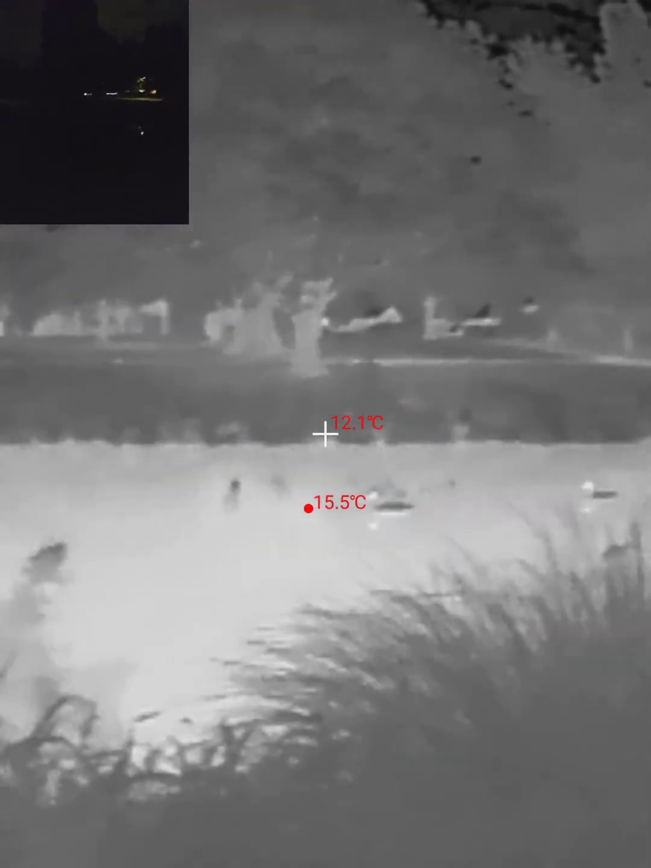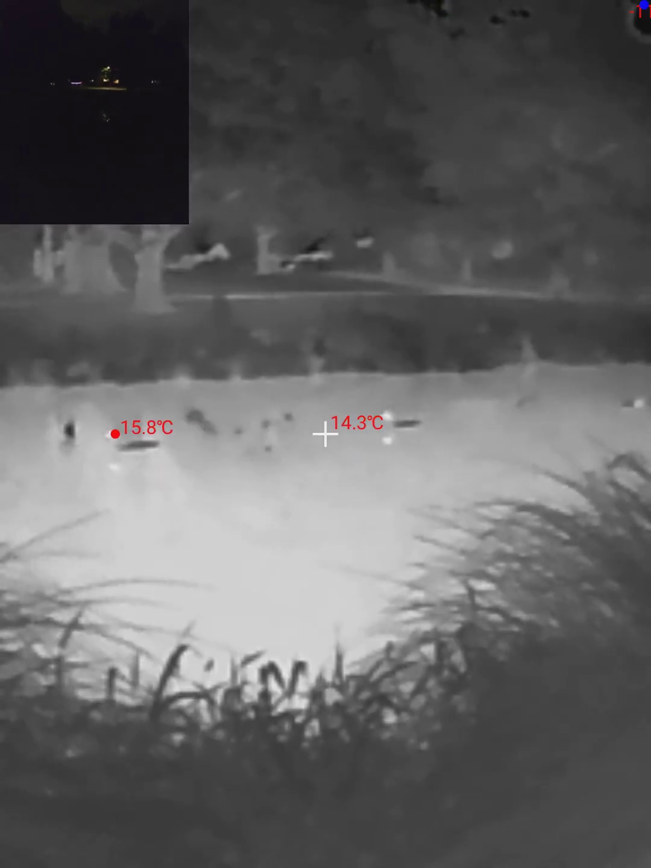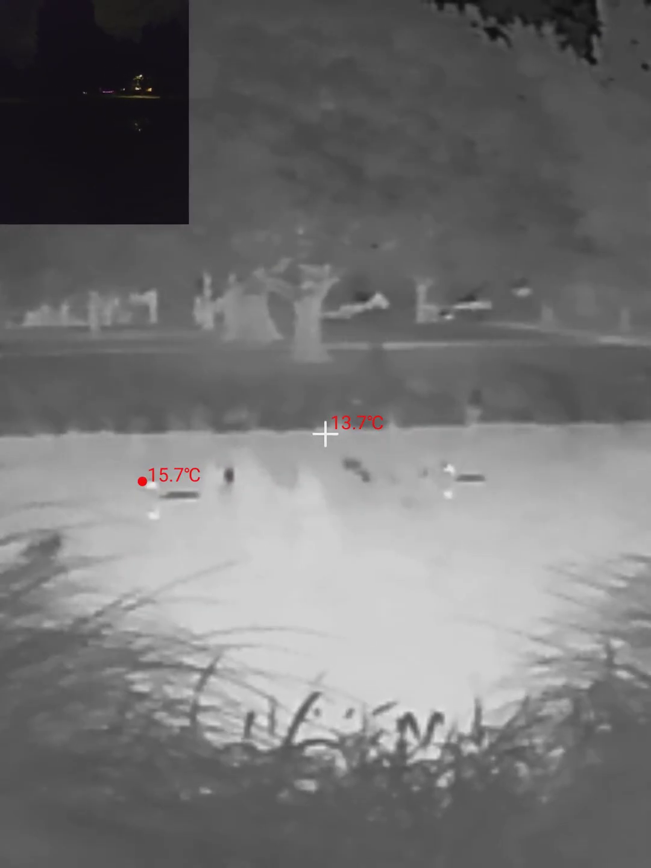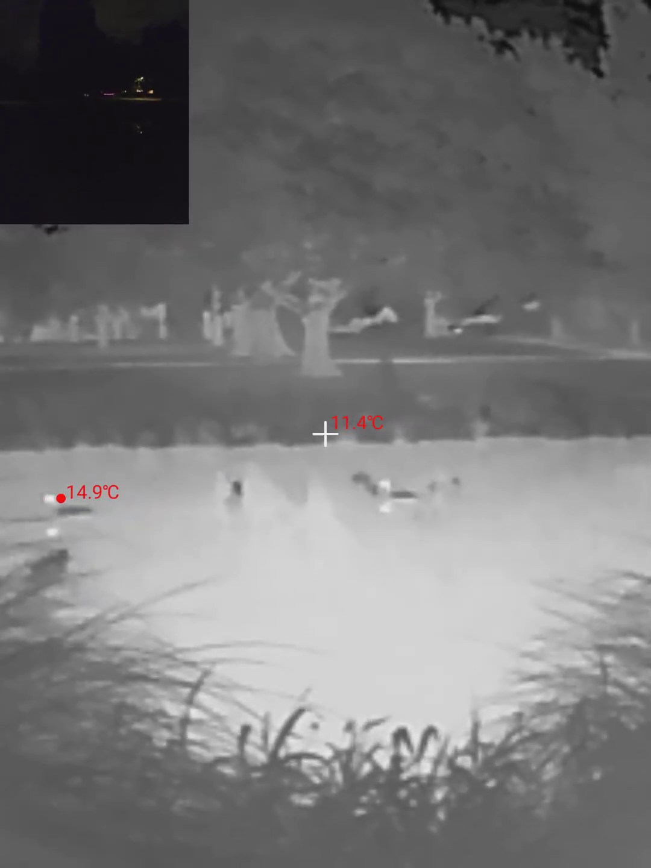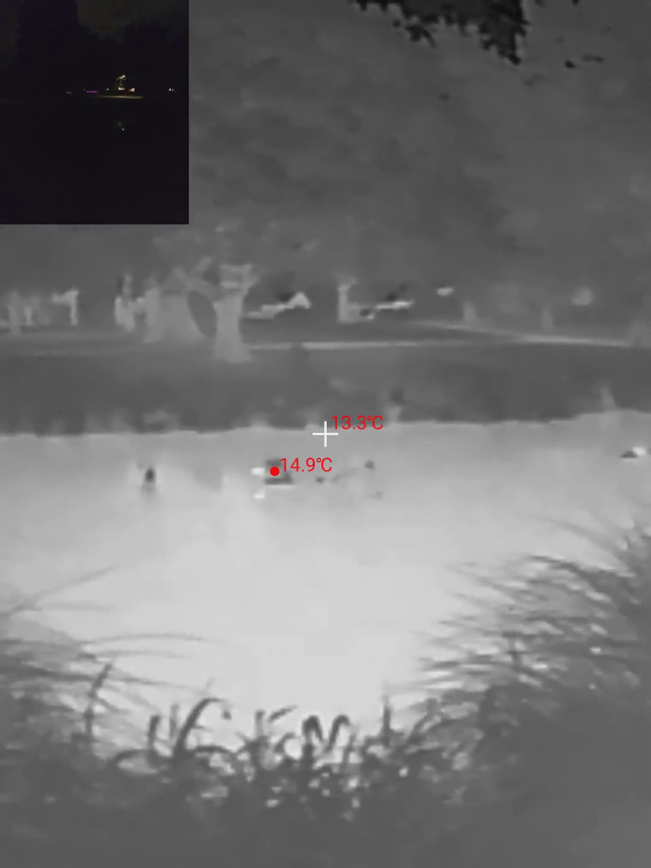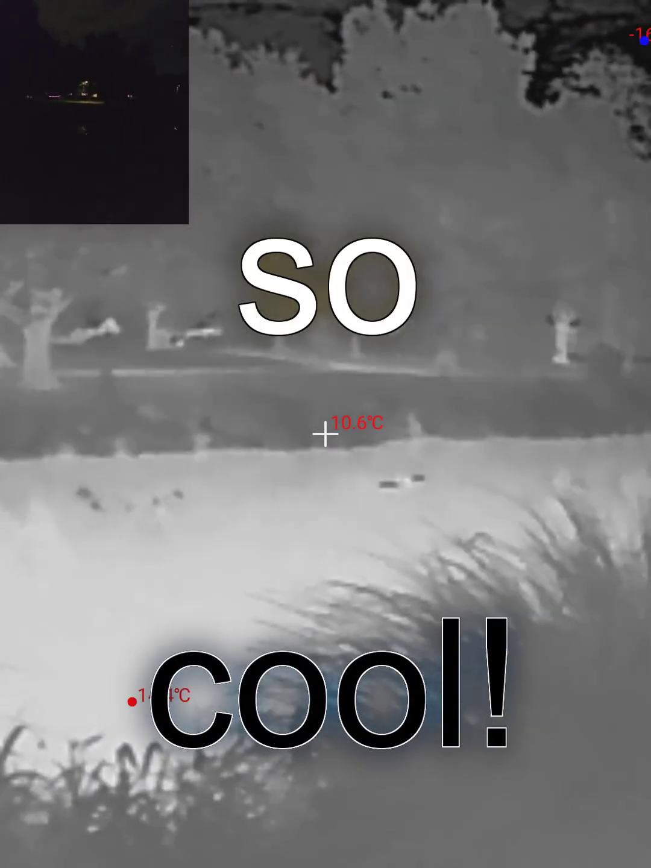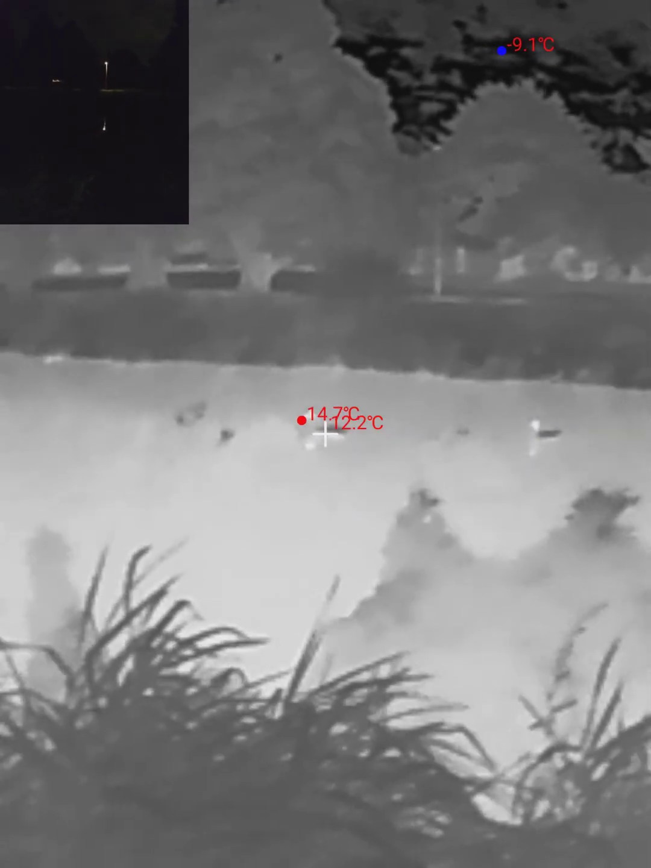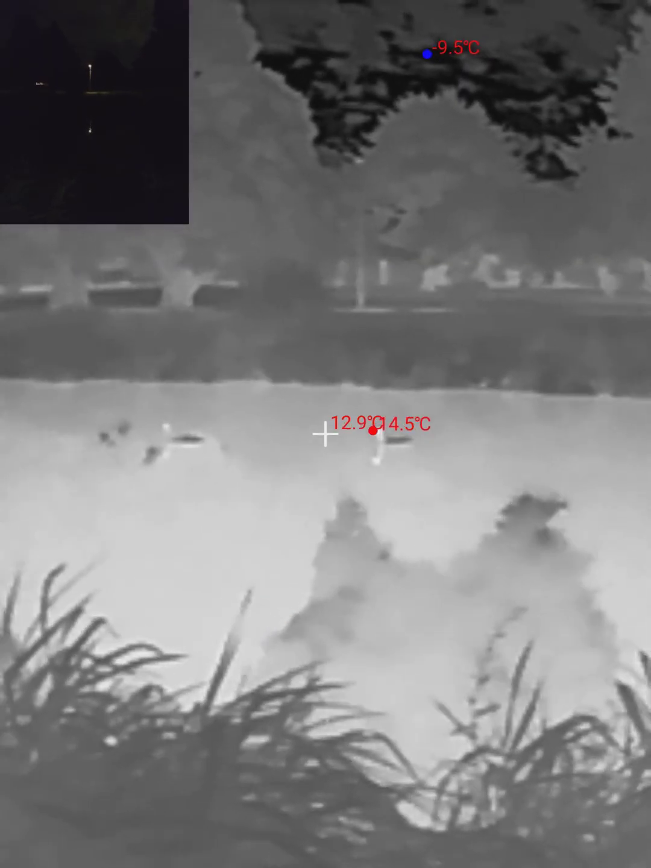Okay, look at now. So now I'm having a look at some ducks, I think, and they don't look as I expected them to in this situation. So they're actually looking cooler than the ambient temperature, except their heads. Their heads are hot, which is really interesting. Oh, there's all sorts of things fluttering around. That's so cool. Oh, look at all these ducks. Oh, that's really interesting.